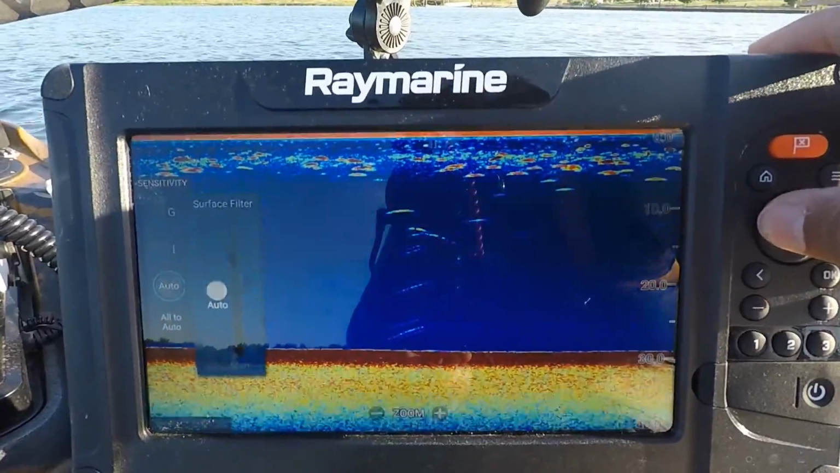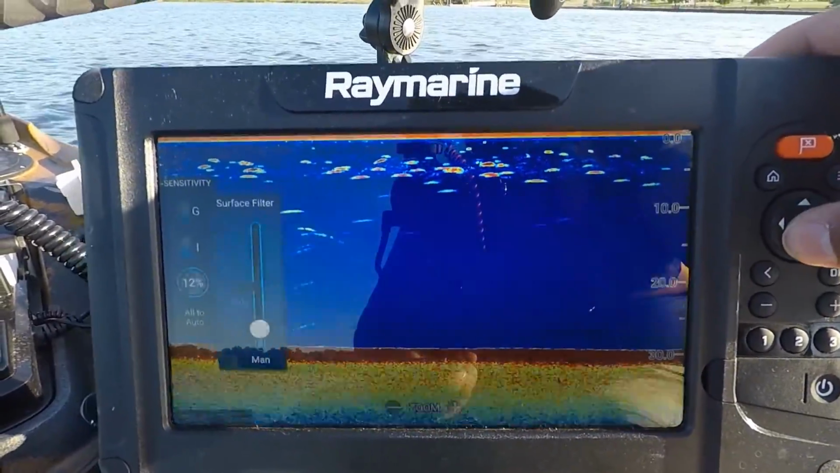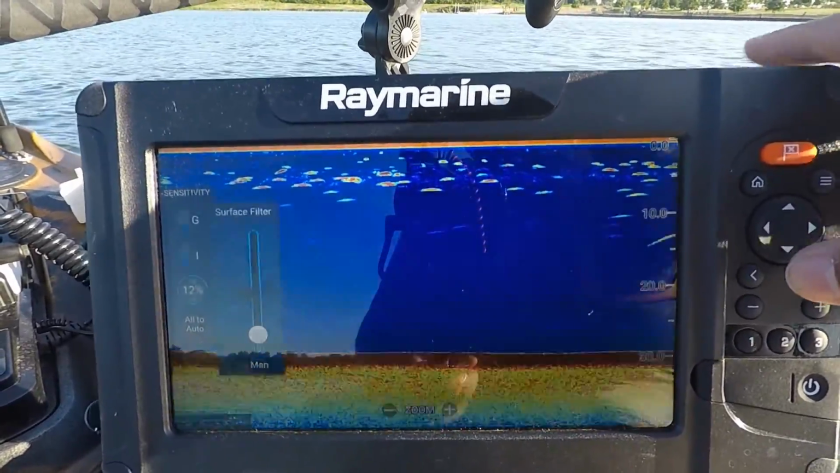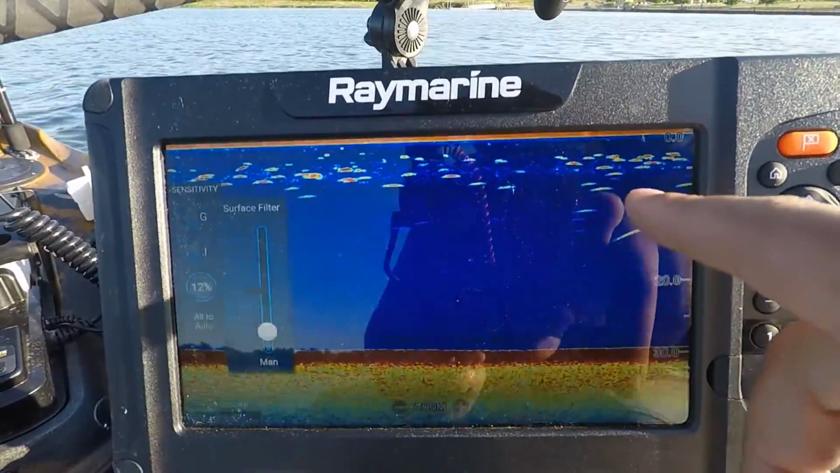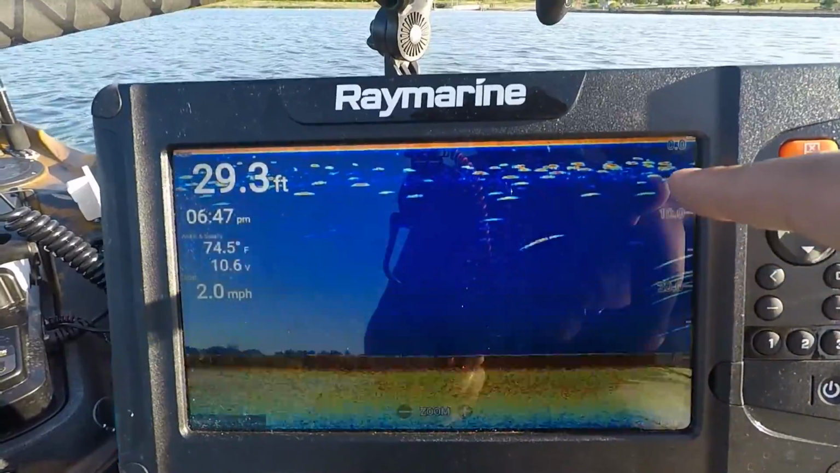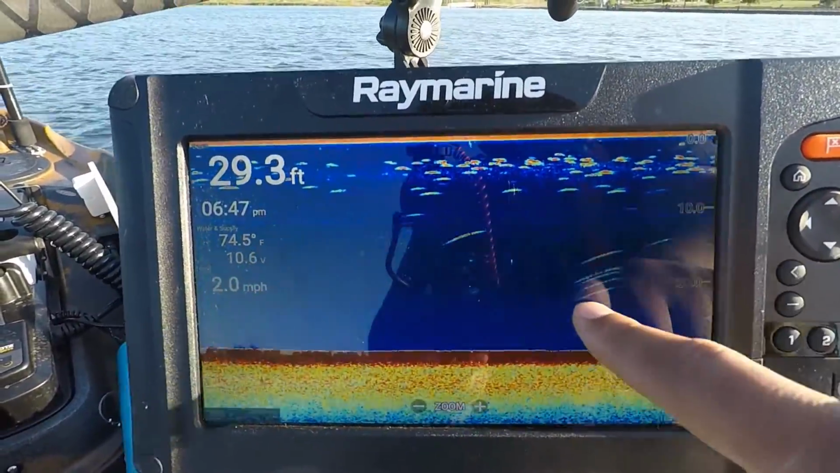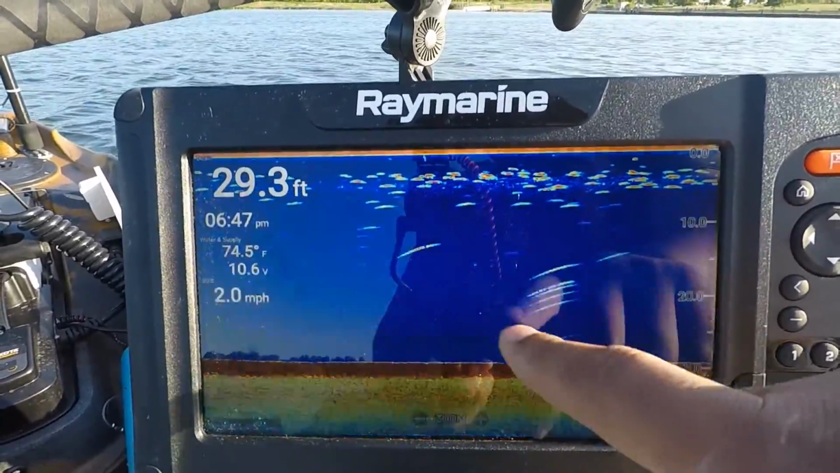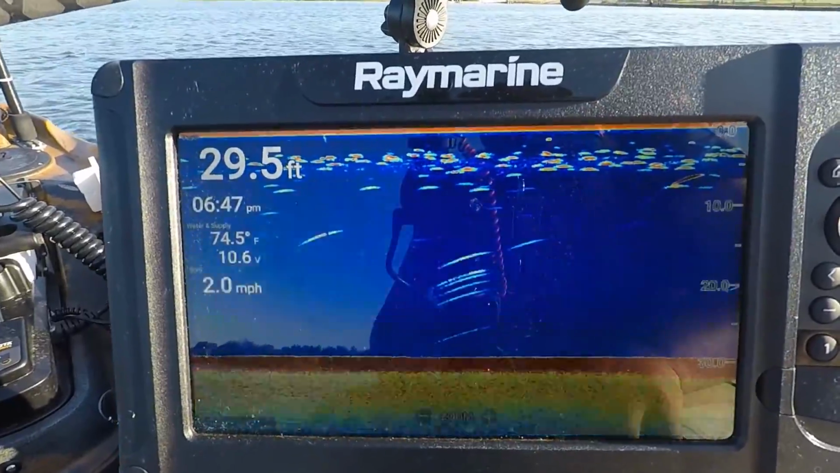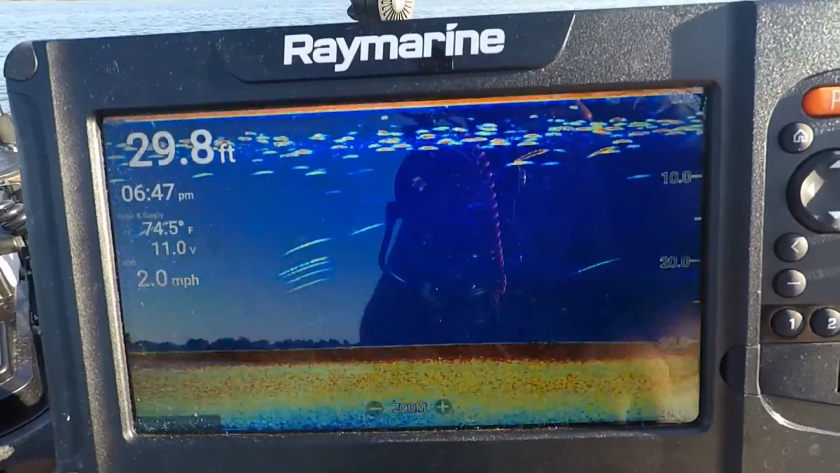This is a before. It cleaned up some of that, and if we go up maybe a little to about 12, right, and this is where I say you could toy around with it. For today's water clarity in the lake I'm on, 12% is a little bit better than the normal 10 that I have it at for the surface filter. So now I'm seeing all the fish that are up on the top of the water column. I'm seeing all the big fish marks here. Well, this is structure. You're seeing all this stuff, and it's just a much cleaner presentation, and everything pops out a lot better. And so those are the settings.